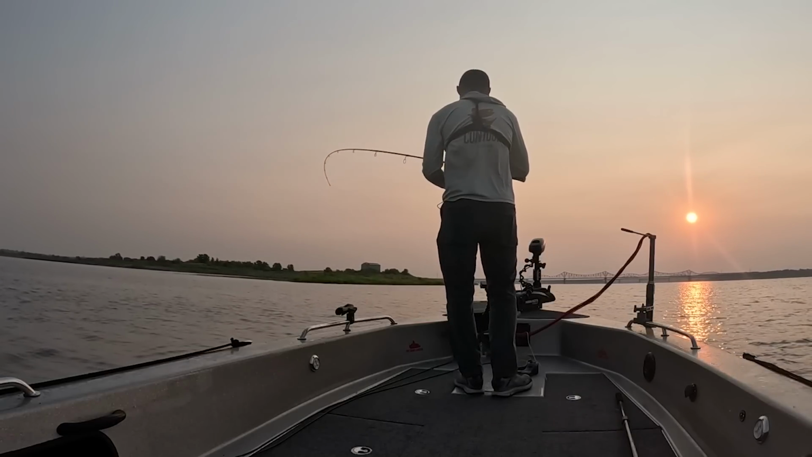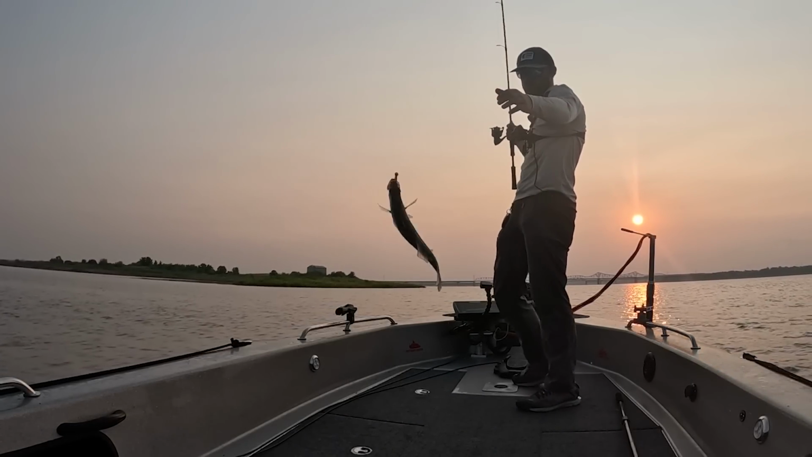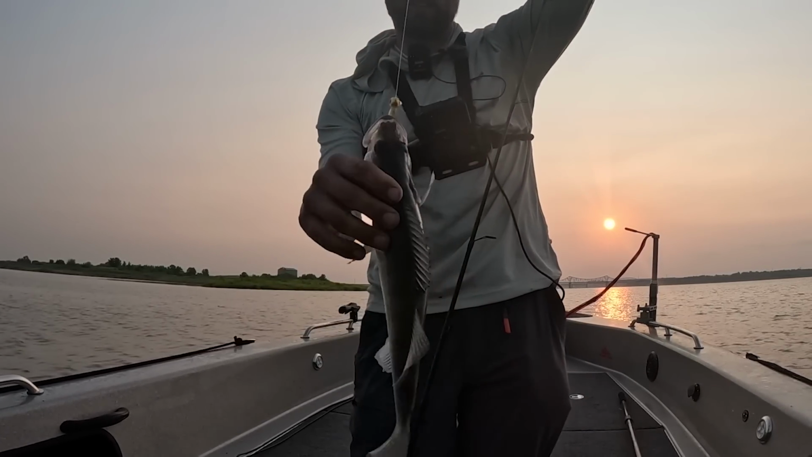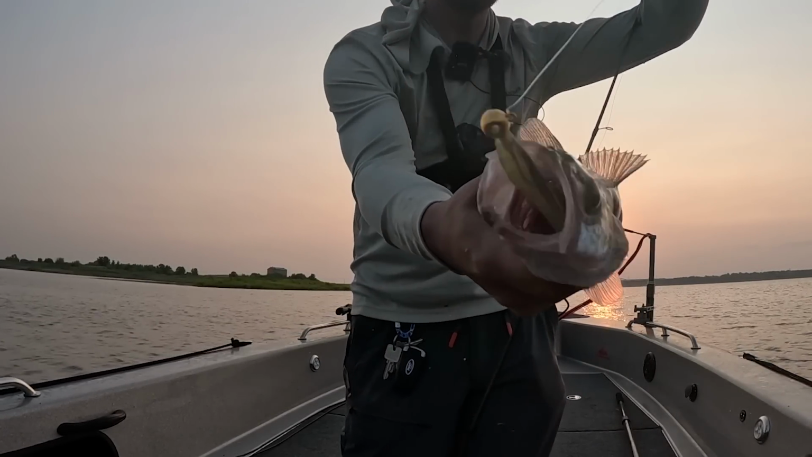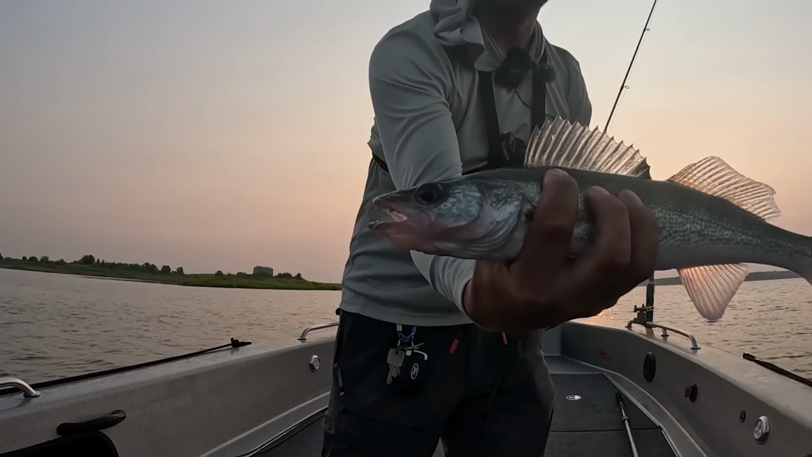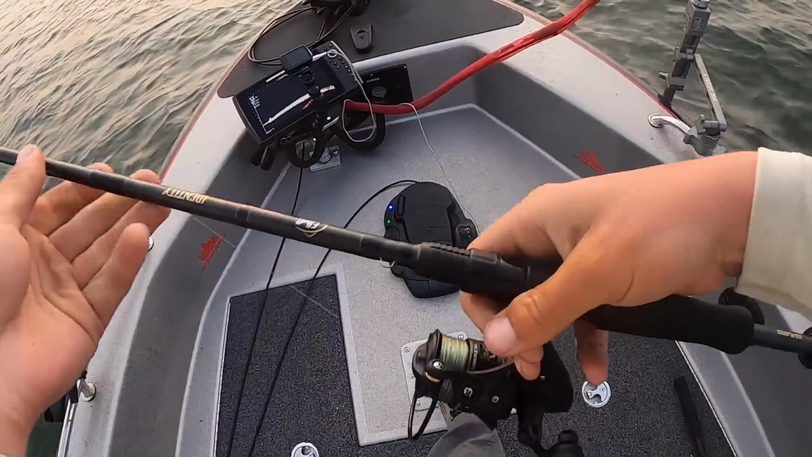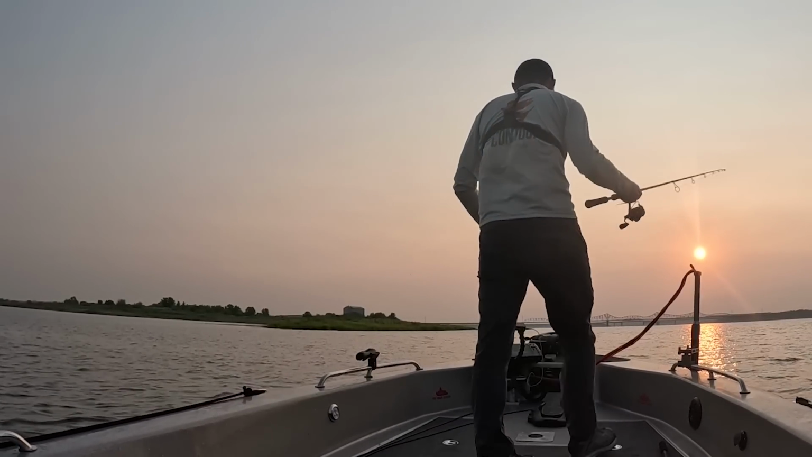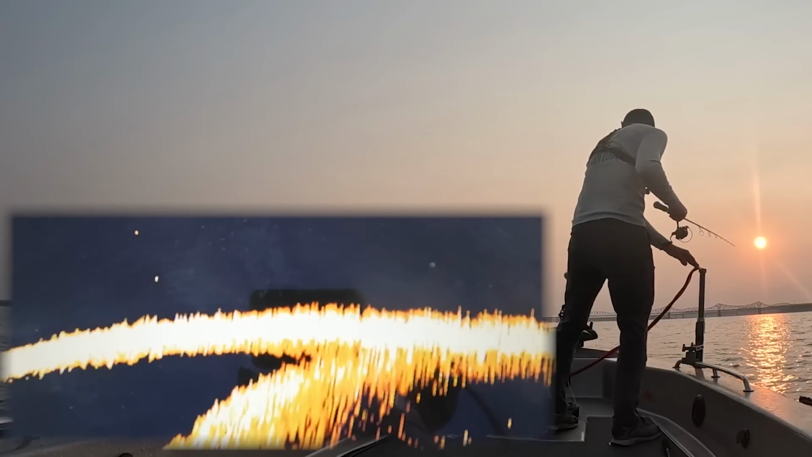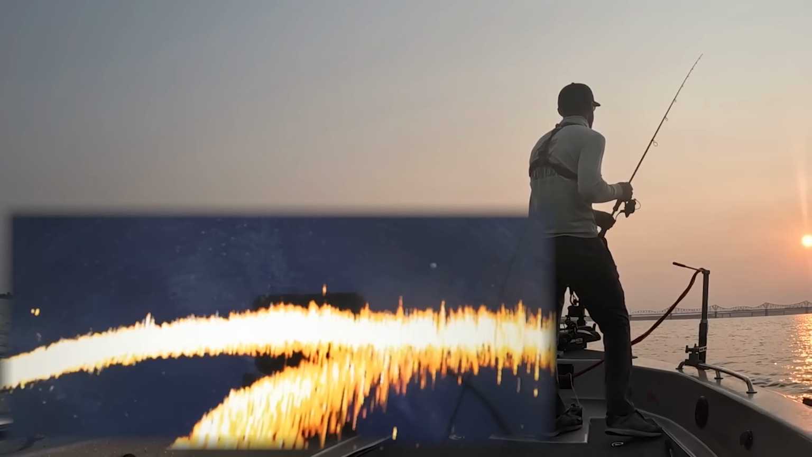It's good to see our assessment of what's going on out here is probably accurate. Because I mean, we made 3 casts and caught 2 fish already. A little 15 incher, I'll bet. They're eating the old jig though. And I don't know how many of these we're gonna end up putting in the video, but right off the bat, we're getting fish. There's definitely a bunch sitting on that edge right there.